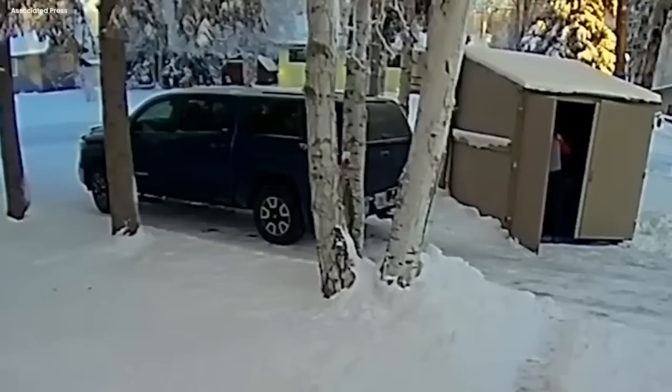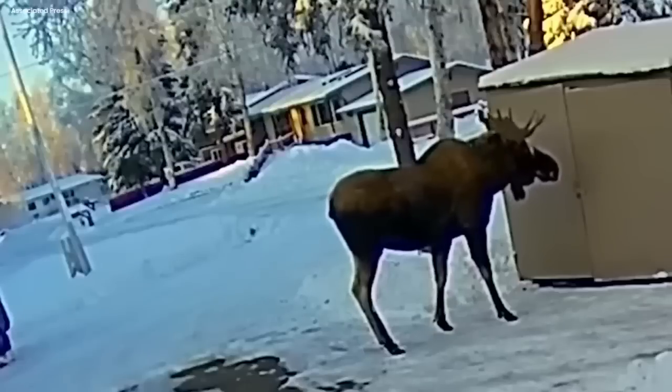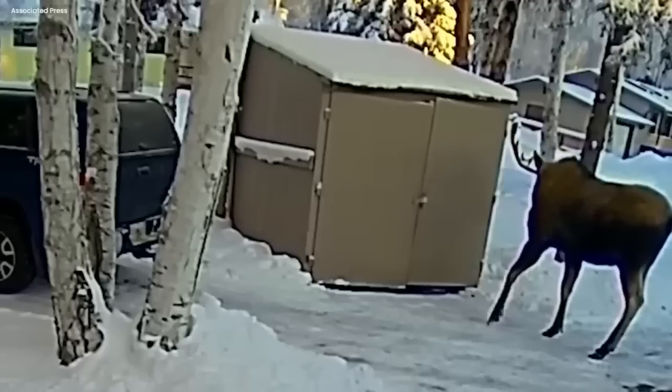The snowflakes danced in the air, and the secrets of the shed stayed hidden. The moose vanished into the vast unknown. What was the moose trying to tell him? It was a question that would stay with him, a mystery that would always be part of the Alaskan wilderness.